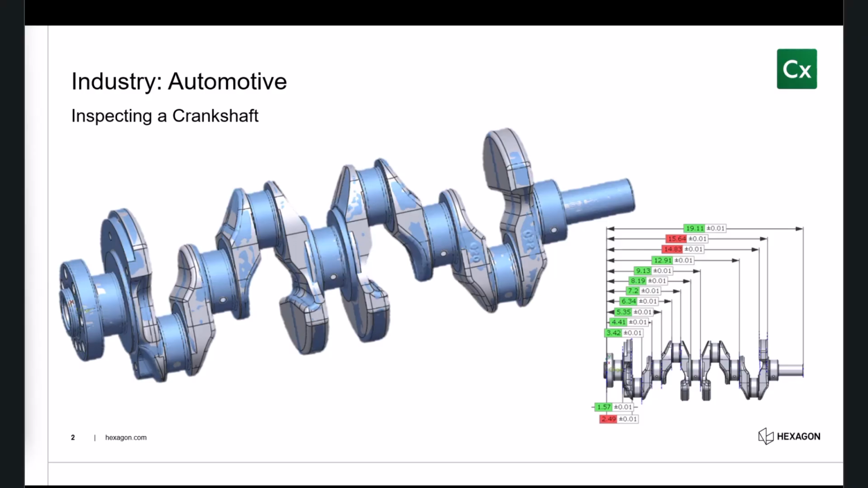Now, I am no expert on inspecting crankshafts, but I do have an idea of where they go in the vehicle and the demands that are put on this component. It needs to be very, very hard and goes through quite a lot of rigorous testing. And as part of that, one of them is going to be the dimensional inspection. Now we're going to cover everything from setting up the alignment to actually creating the inspection report, and I'll show you a few tips along the way as I get into this.